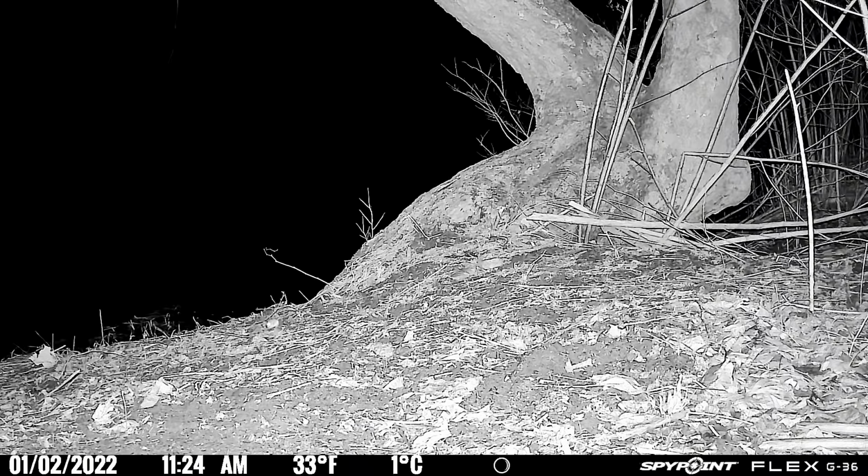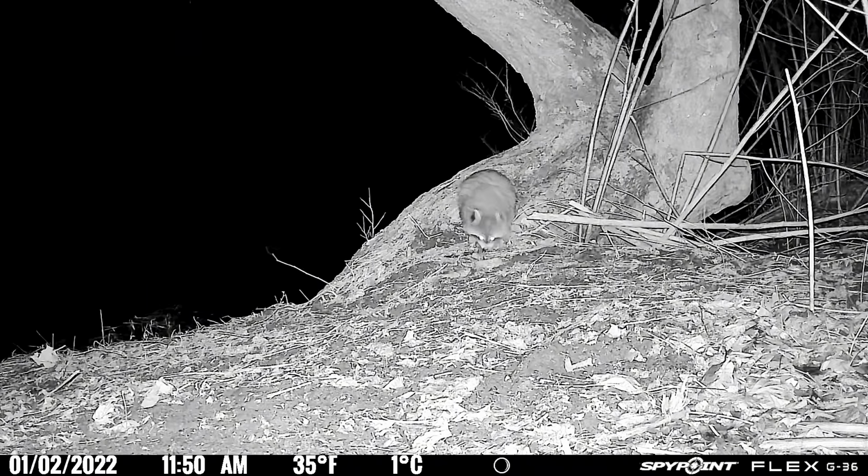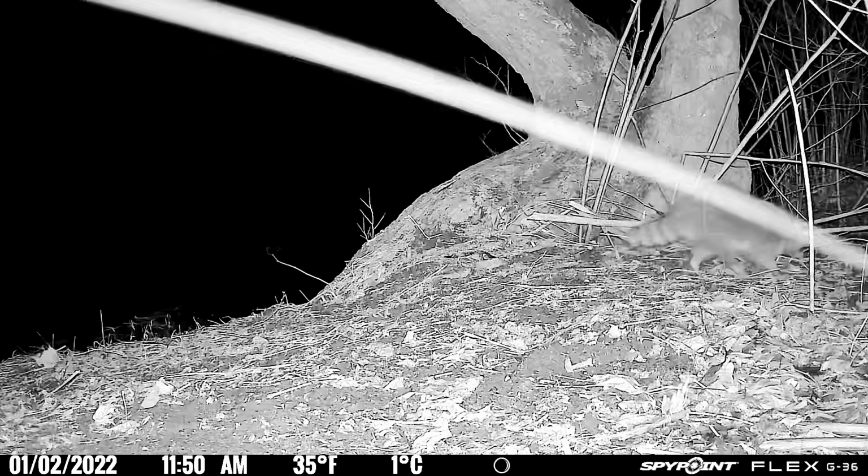This clip shows how sensitive these cameras can be. There's just a couple little mice running around the screen here, and the camera did pick it up and catch them on video. Raccoon's back again for a nice meal. This is the one that has the injured front leg.